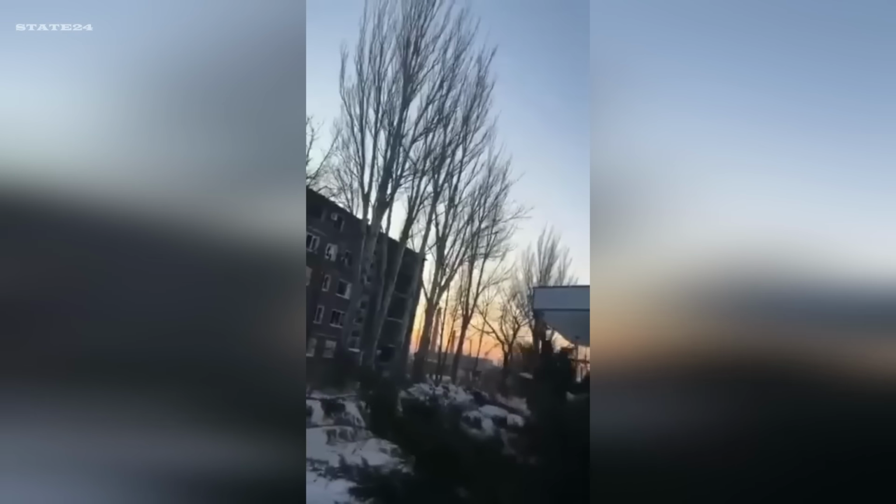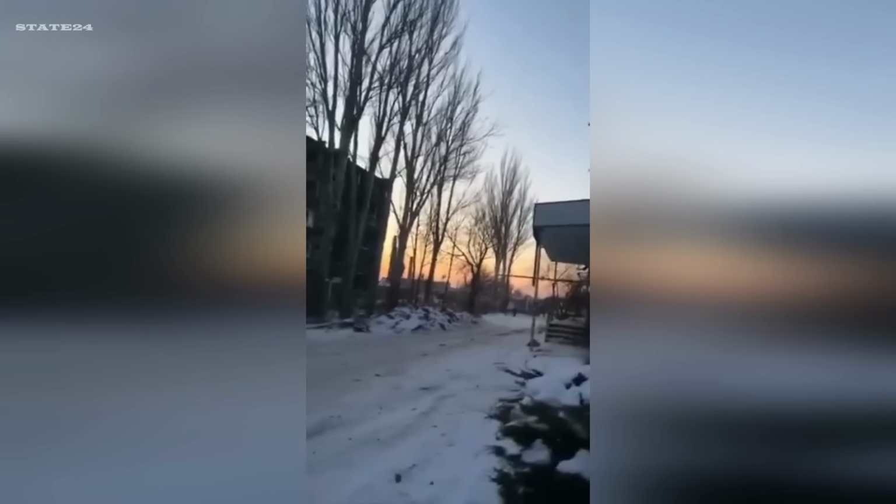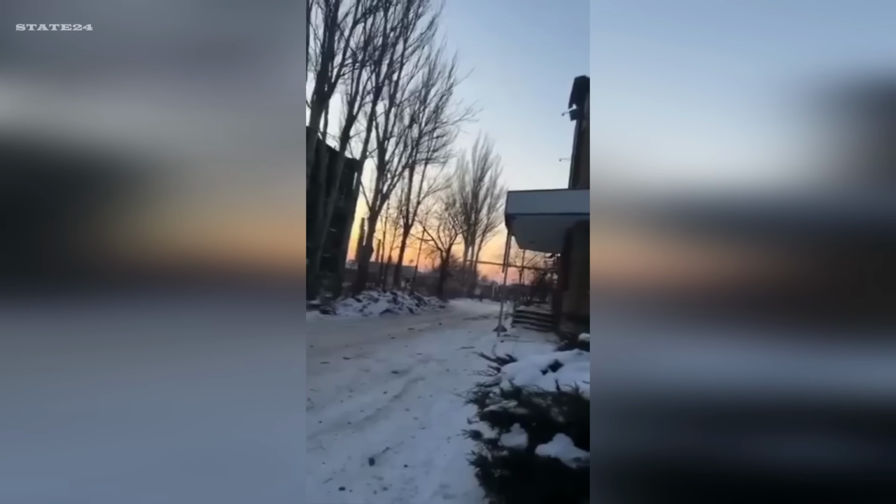A Russian soldier is behind the camera, filming what's coming toward him. A Ukrainian medium-range UAV is zeroing in on a building used as a Russian base in the area. In the background, you can hear soldiers opening fire with small arms, trying to take the drone down before impact.